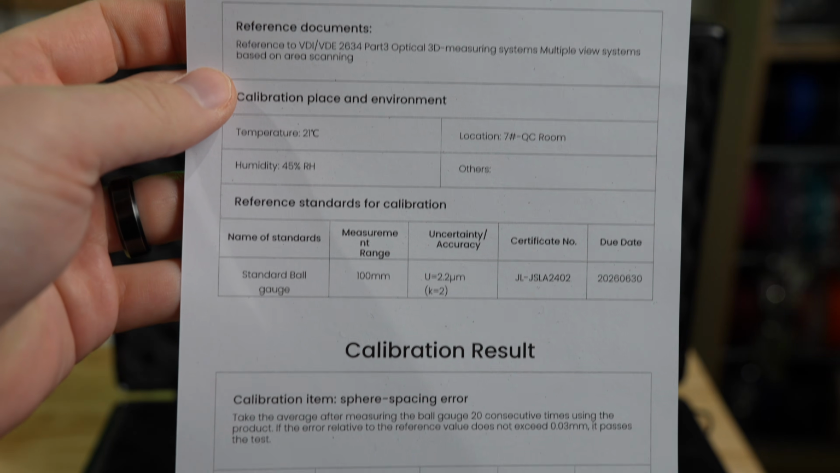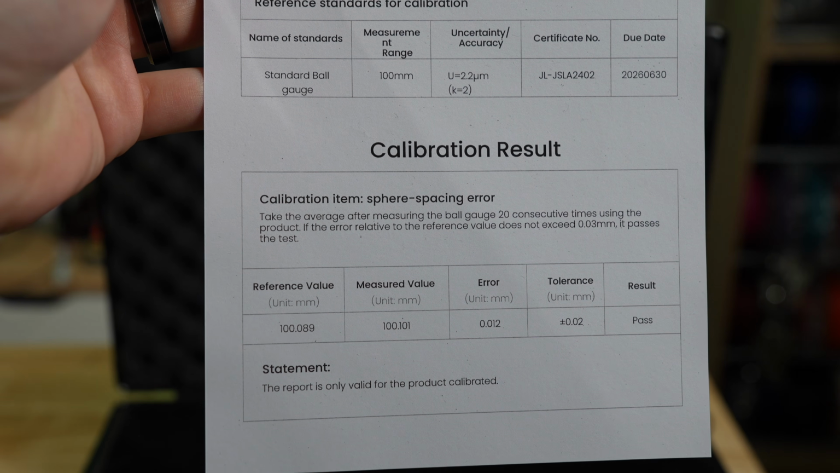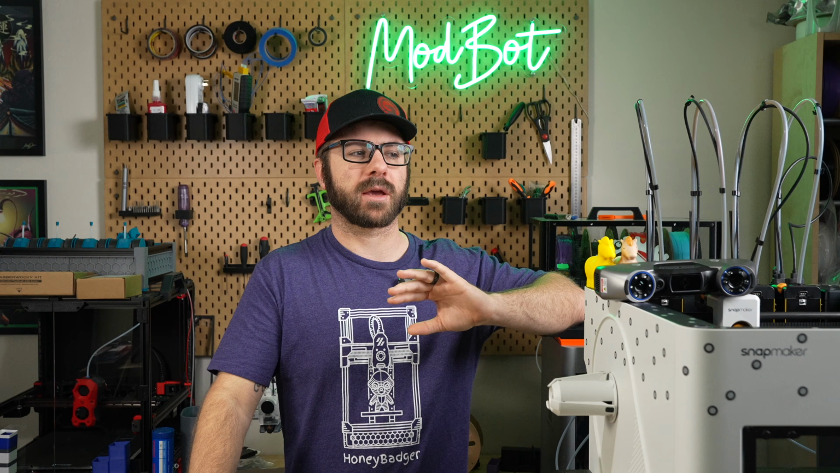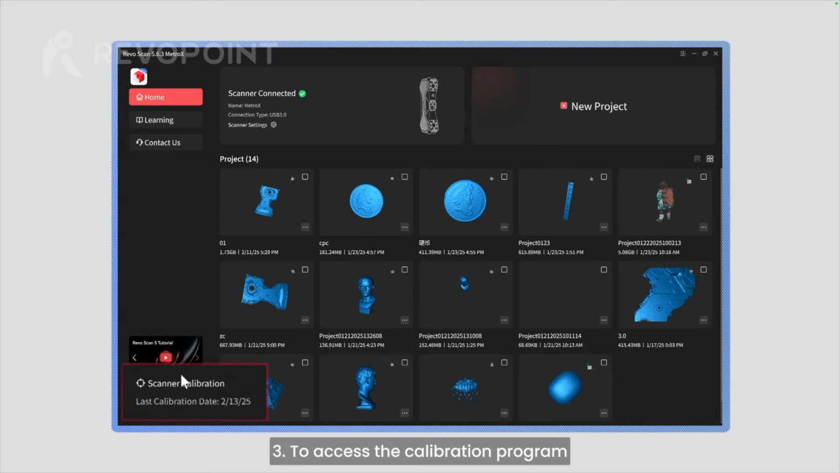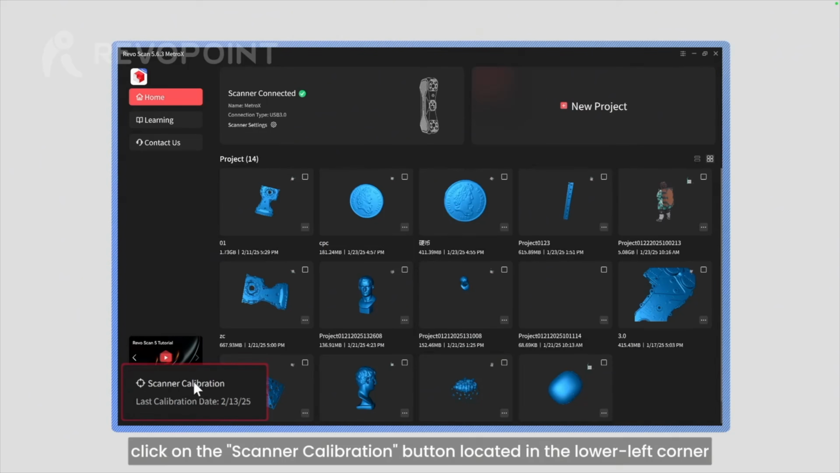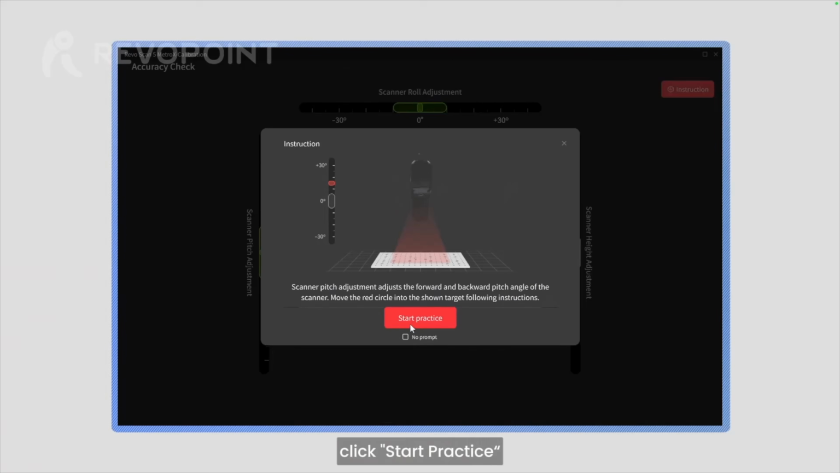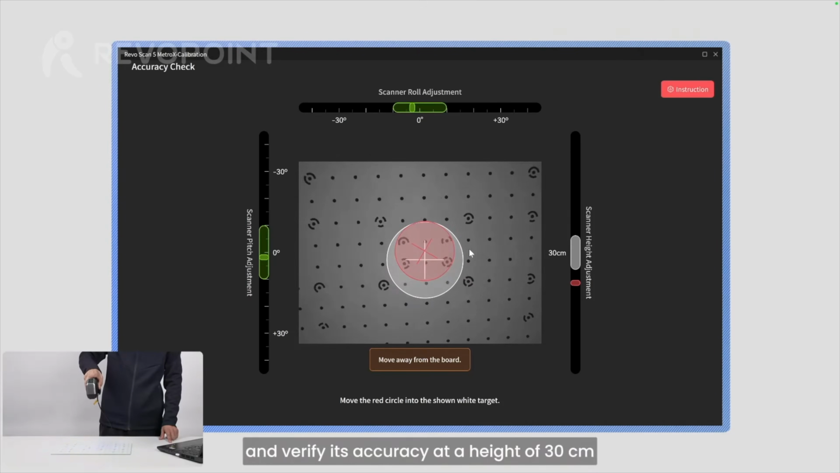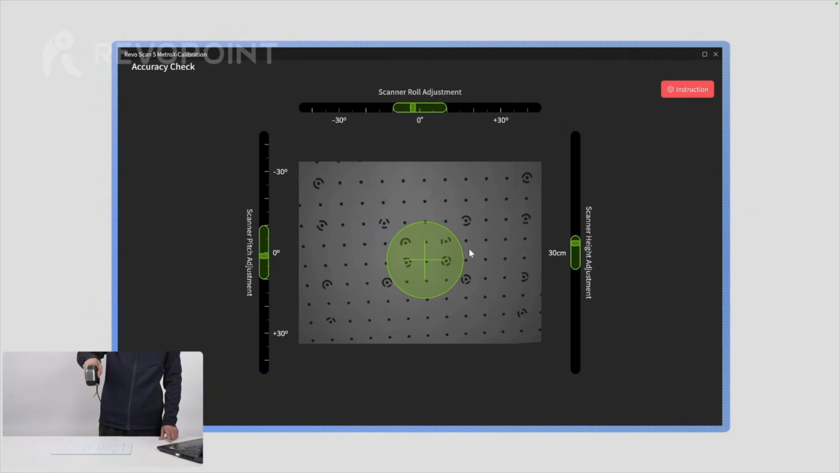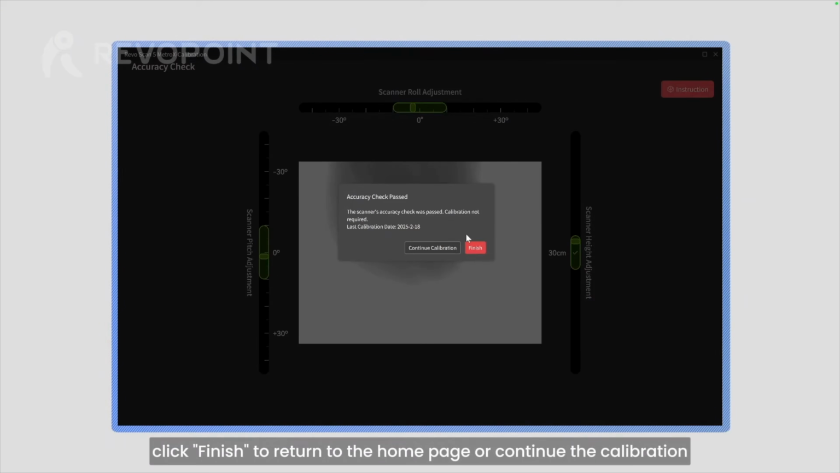The scanner is calibrated at factory and even comes with a little QC calibration check card, but you need to verify accuracy before you run your first scan. This is a pretty quick process and uses a built-in utility in their software, along with the glass calibration board that ships with the scanner. Holding the scanner horizontally at 30 centimeters from the board, it automatically grabs the needed data and tells you if it passed the check.